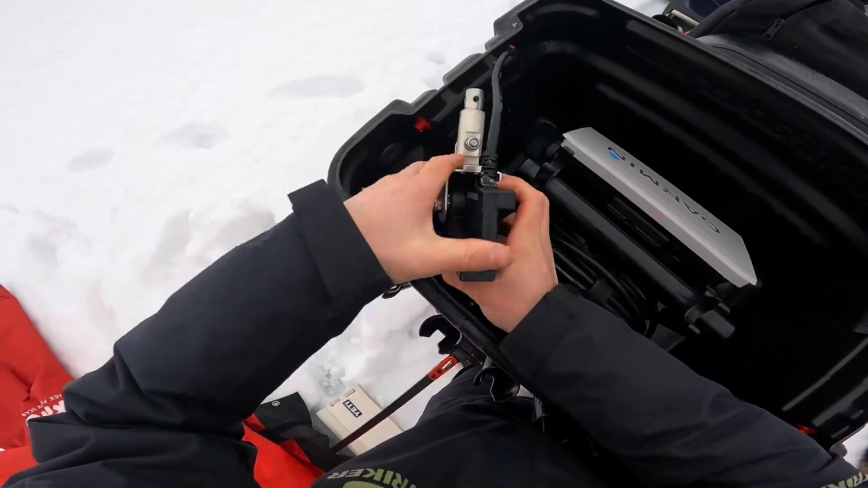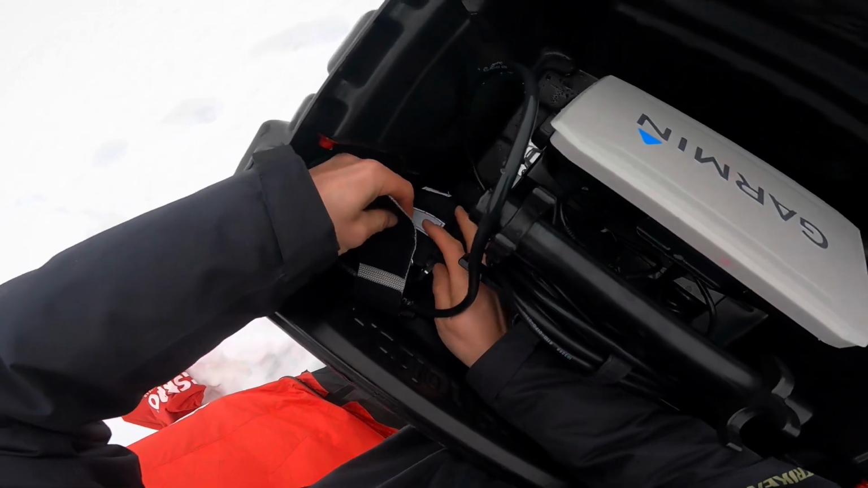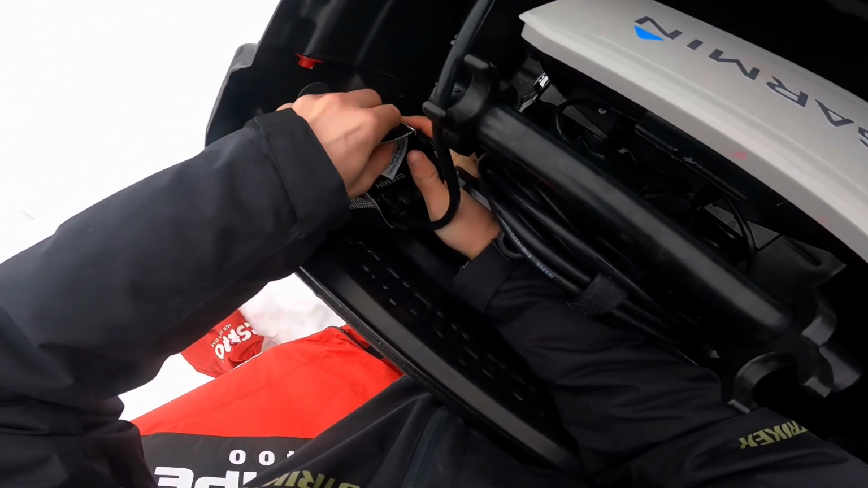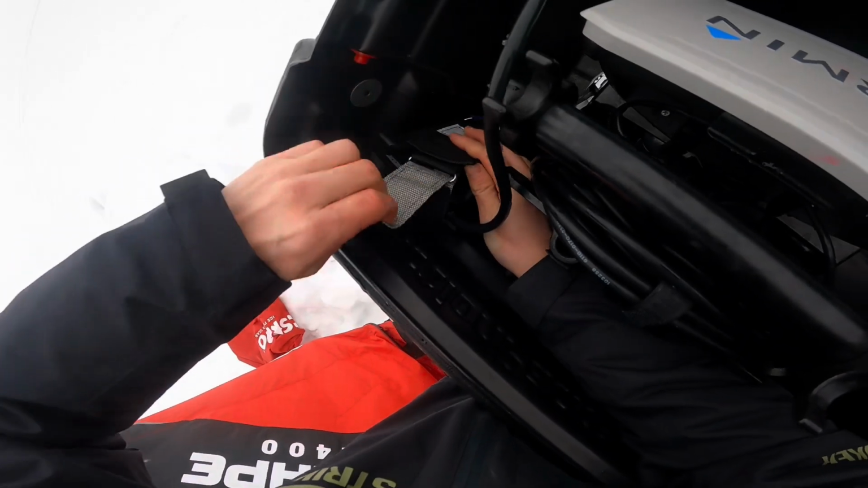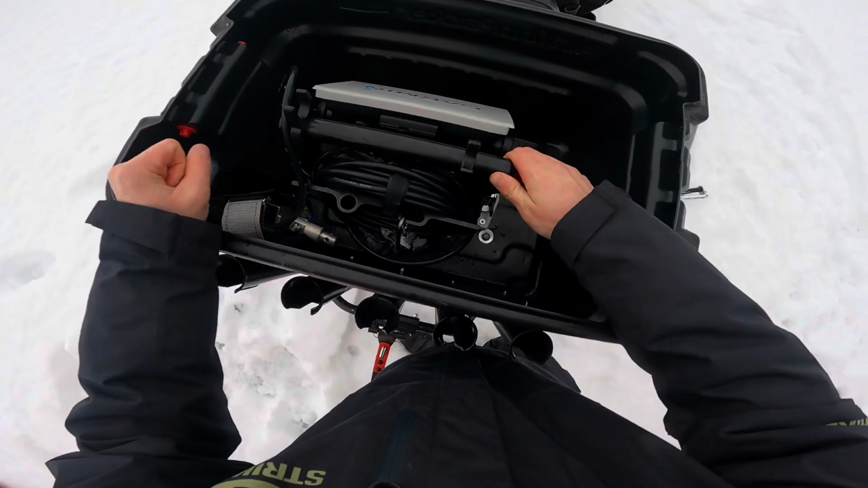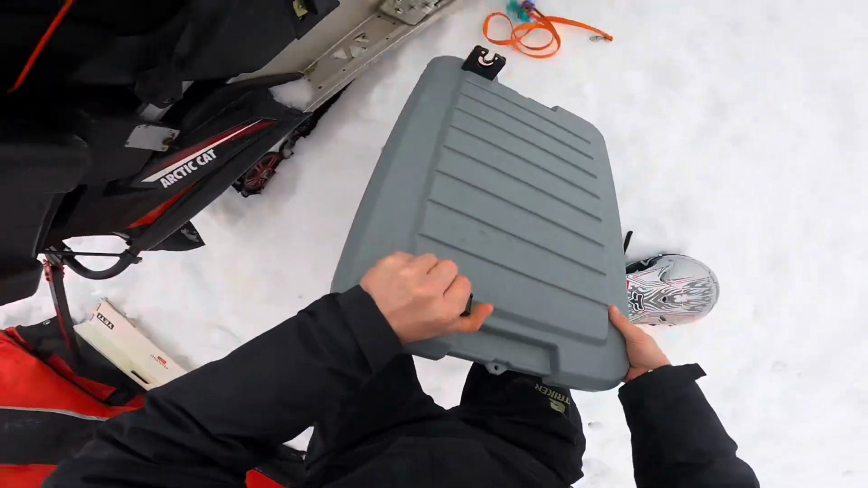just sits in this little sleeve I made, just so it doesn't get bounced around or damaged. But yeah, works really good. That Livescope is so solid in there. And then I have the lid here.